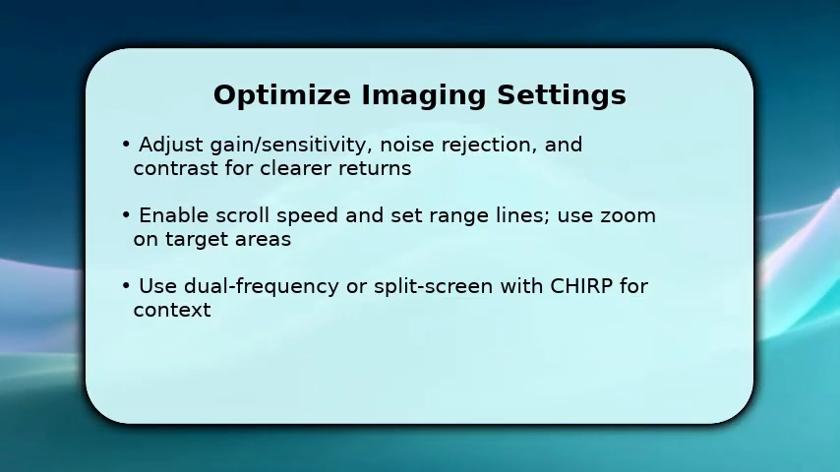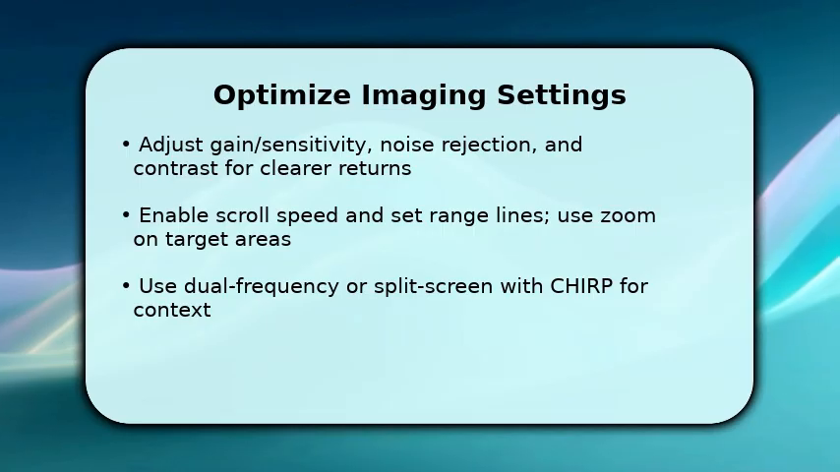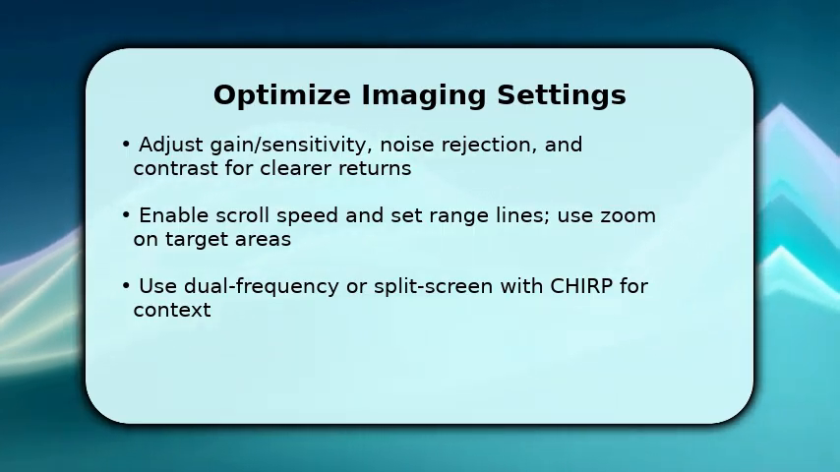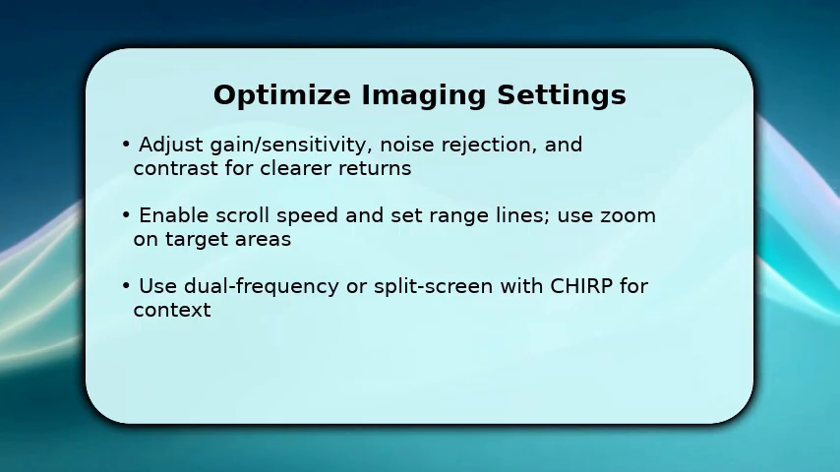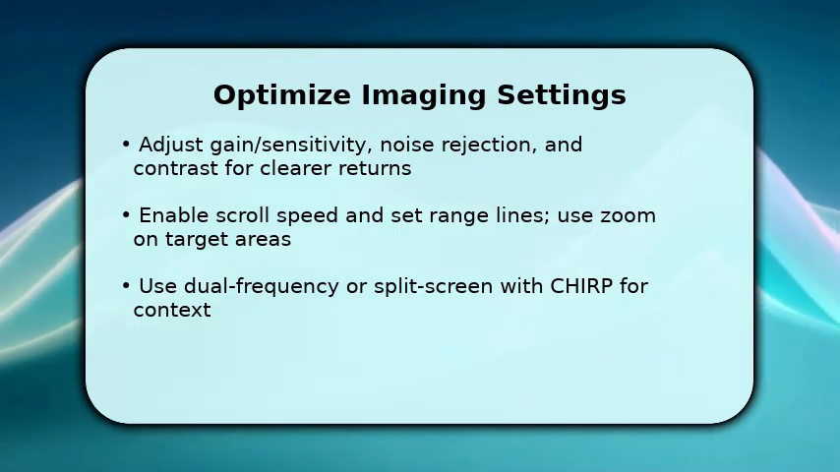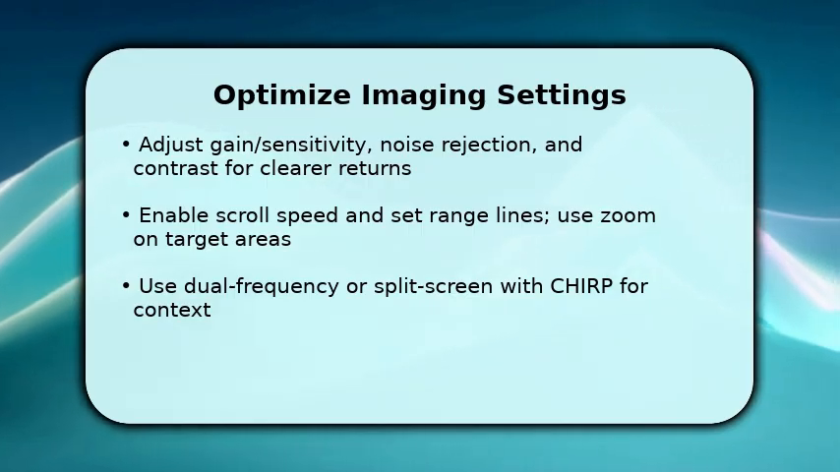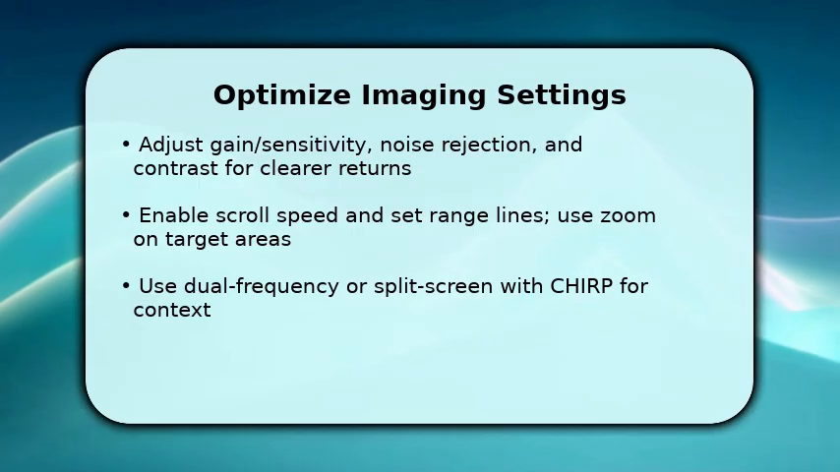Now you refine the image. Reduce gain slightly and raise noise rejection to eliminate speckle, because reducing gain highlights real structure. Once done, tweak contrast and sharpness until edges of fish arches and timber are distinct. Make sure to set scroll speed and range lines to match boat speed and depth so images don't smear.